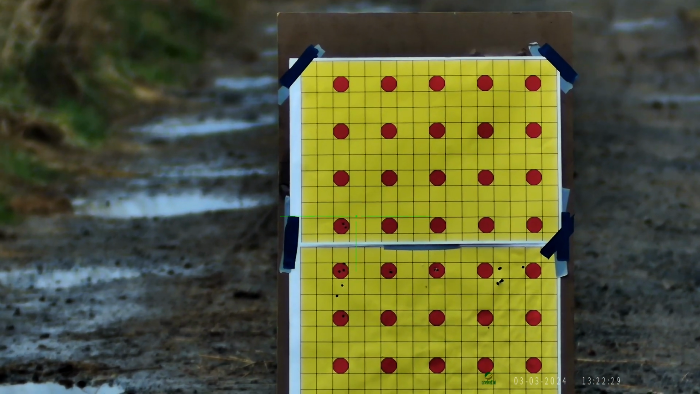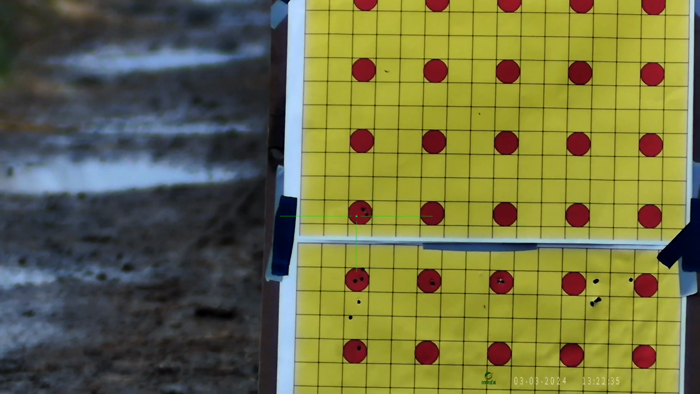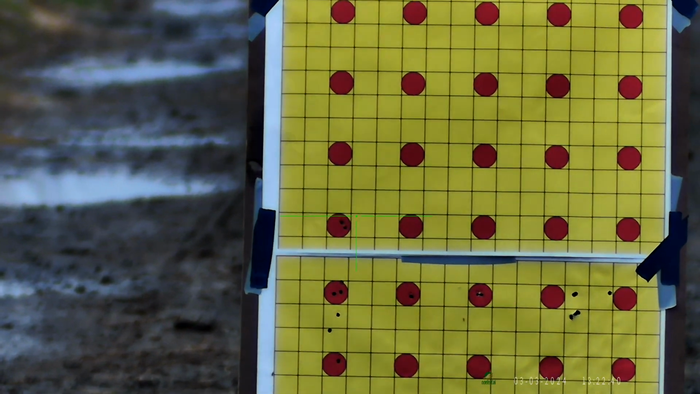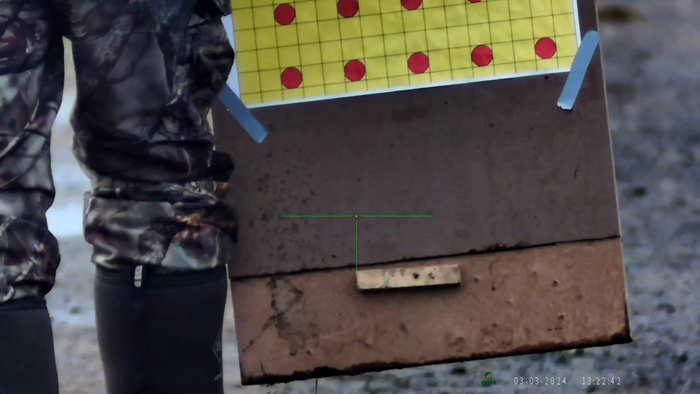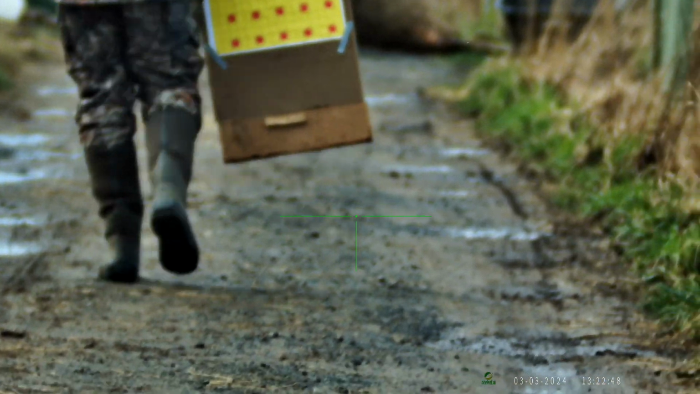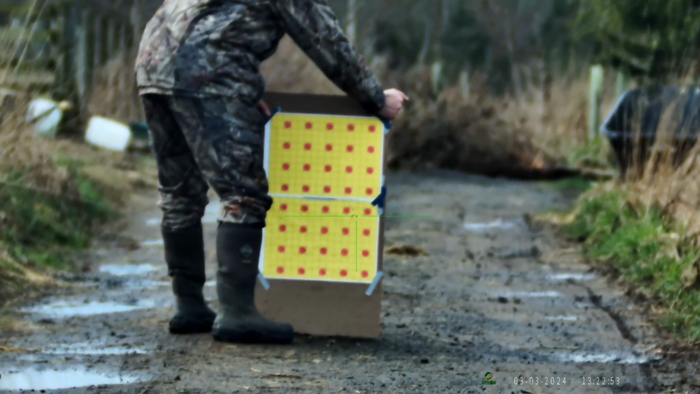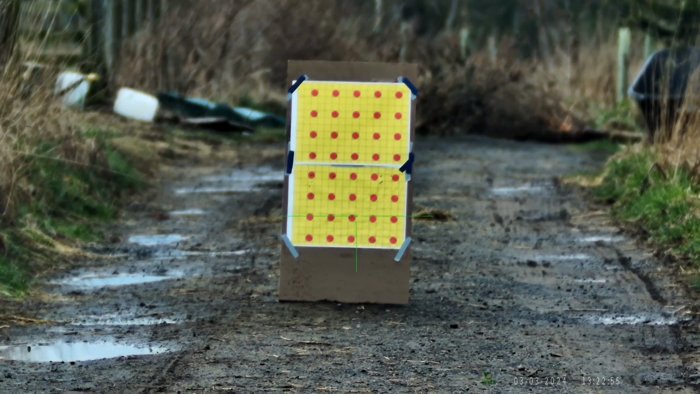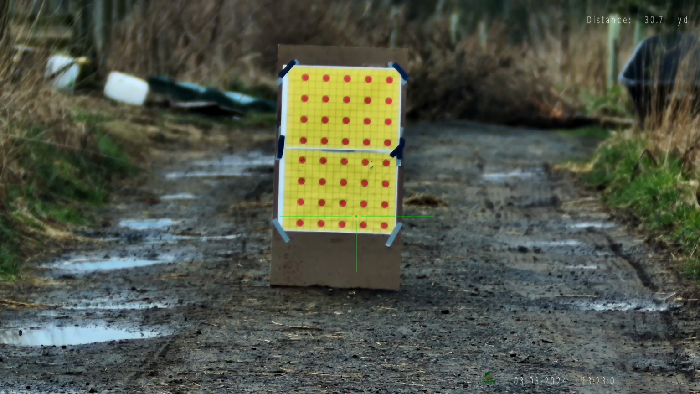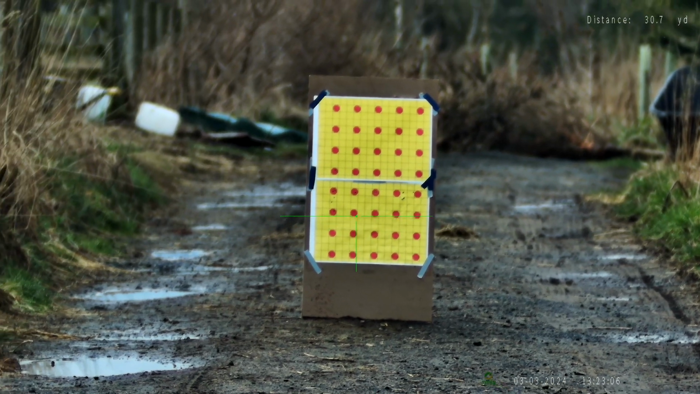I'm going to zoom in a little bit, so you can see there we've got a very slight left to right wind as I'm taking these shots, so it's pushed it off a little bit there. Now the gun's safe. Steve's going to walk down to 30 yards. If I just refocus in there, and then I'll range find again. 30.8. So you can see this is what we're zeroed at.